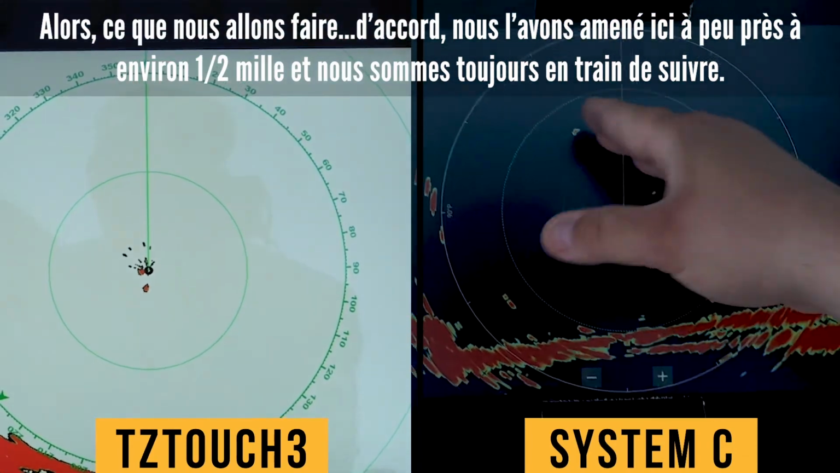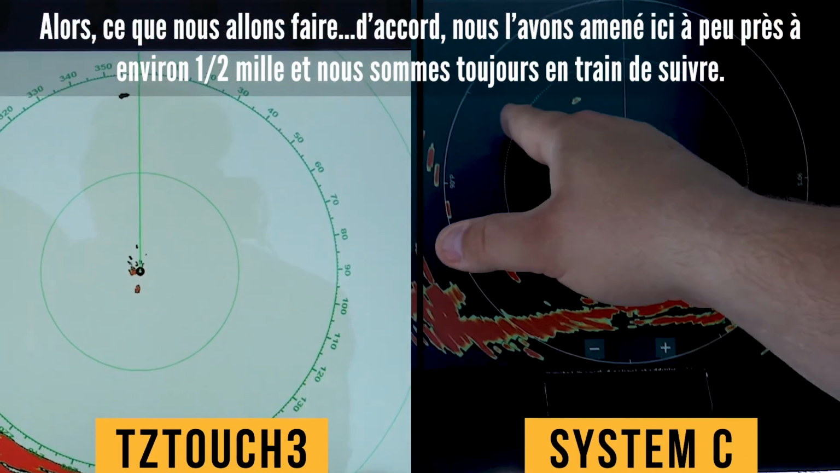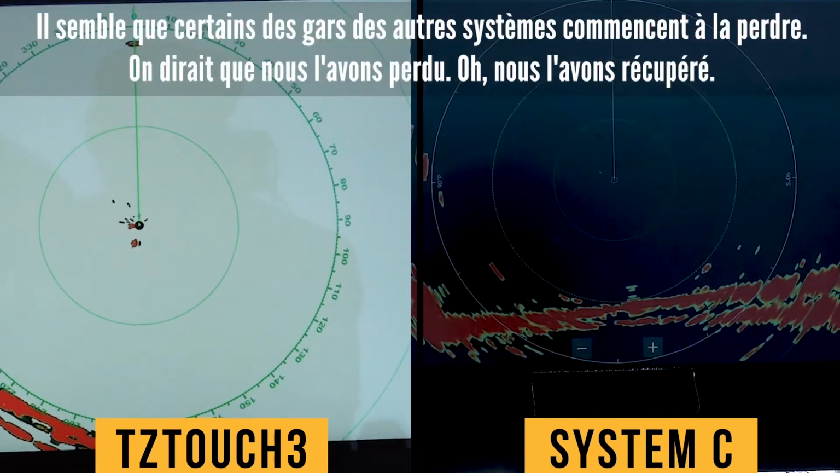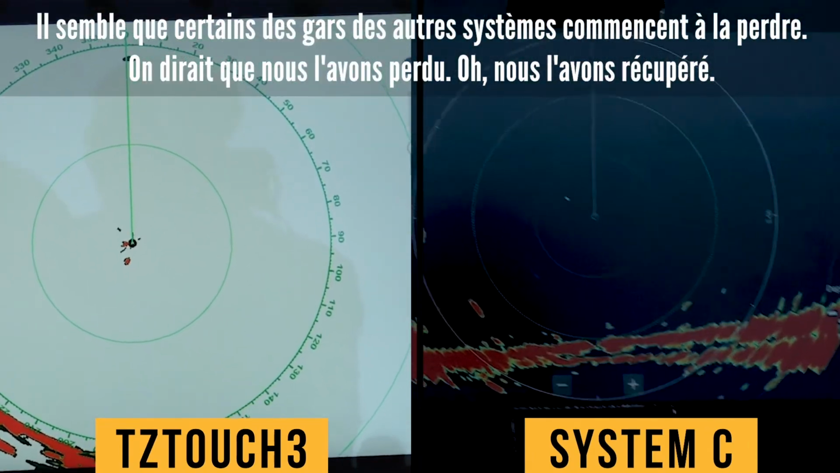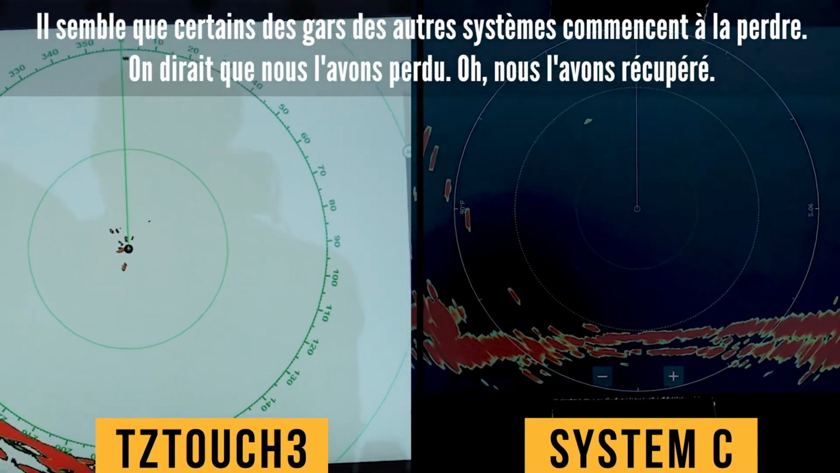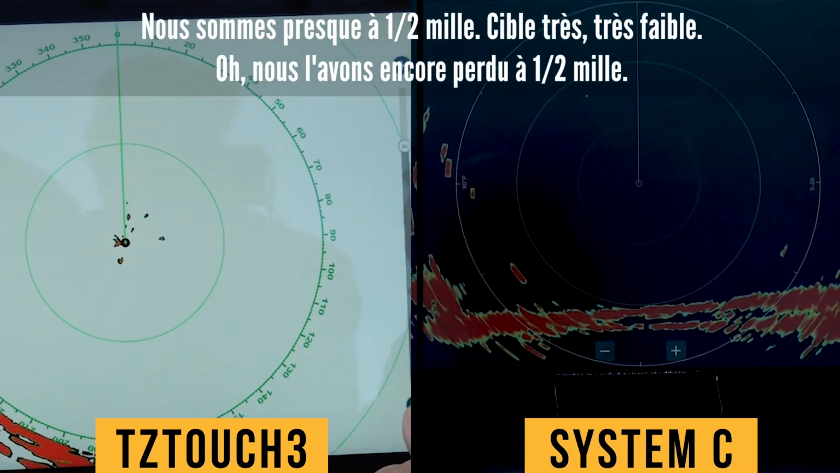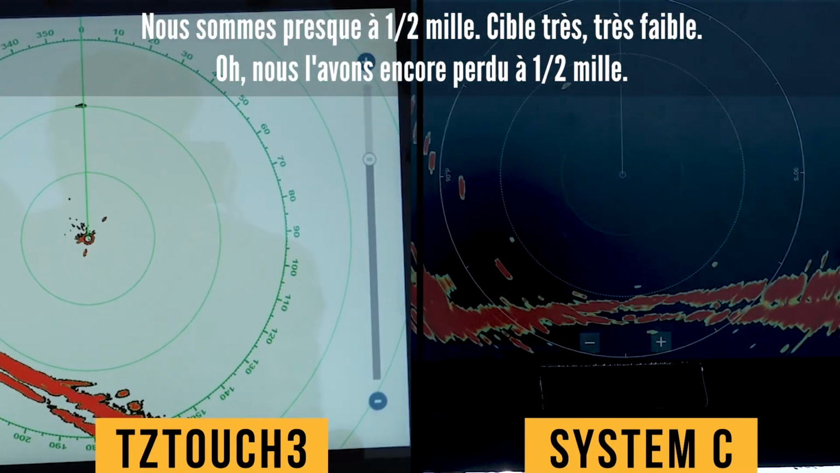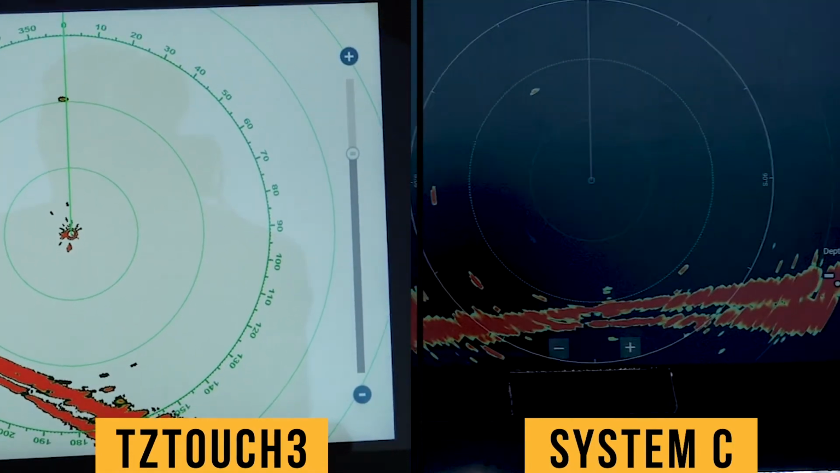All right, so we've got him here just at about, almost out to a 1/2 mile. We're still tracking him. It sounds like some of the guys on all the other systems on the radio are starting to lose him. Looks like we lost him. Oh, we got him back. We're almost at a half a mile. Very, very faint target. Well, we lost him again at a half mile. Well, we're picking him back up.